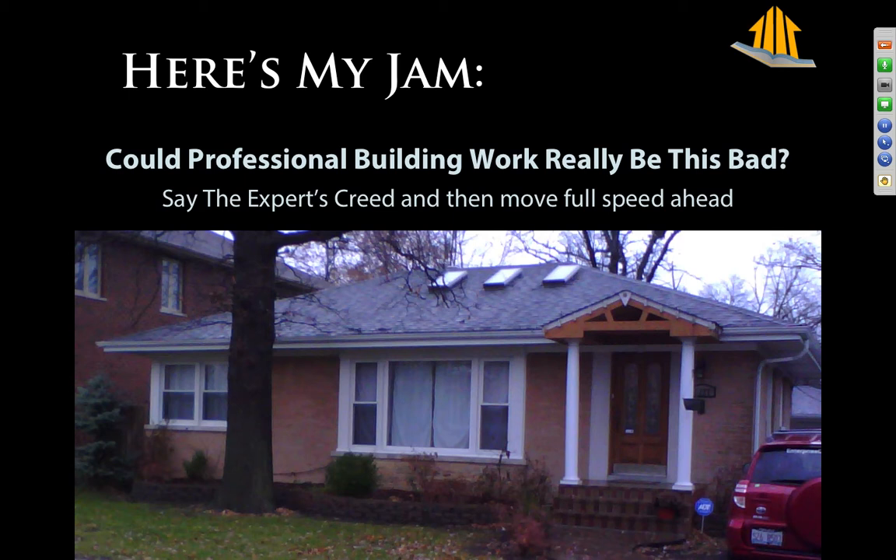I saw this house last week. And my client is very nice, very sweet couple. They bought the house. They've got a little family. Moved in, immediately started having comfort problems, and that's the kind of stuff that I get called in on. So first thing you always need to do is remember the house is a system, right? So we're doing a house as a system analysis.